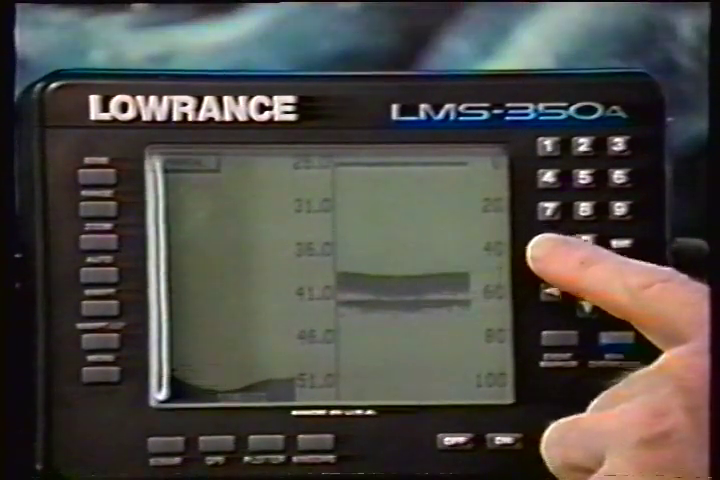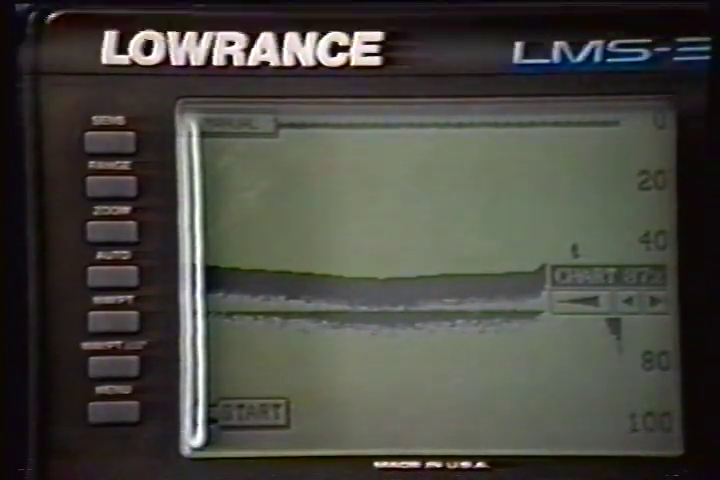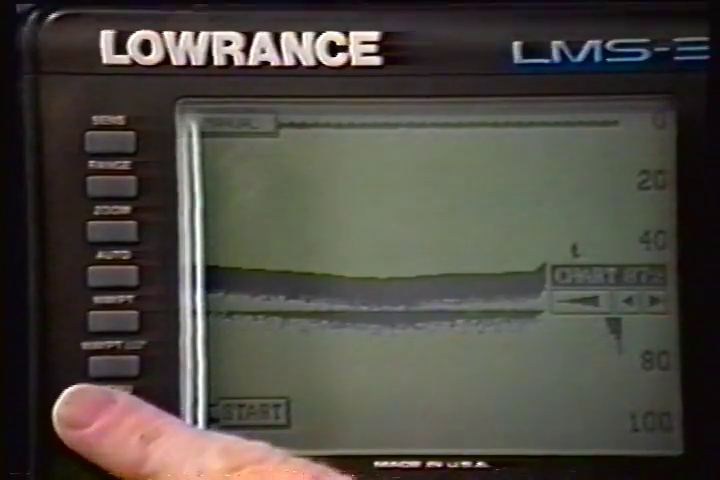To stop the chart, press the key adjacent to the Stop label in the unit's lower left corner. To start the chart, press the key next to the Start label.